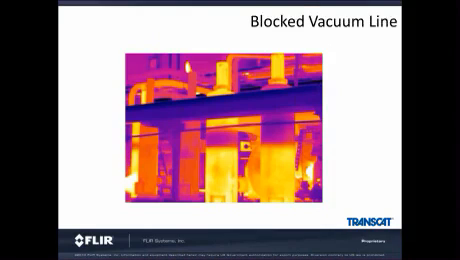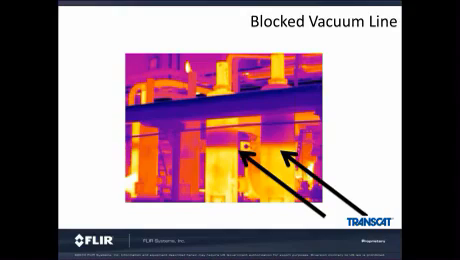Here's a unique picture of two problems on a vacuum line. The first one shows a nice cold band, indicating a blockage from both top and bottom. We can see that as the vacuum is all yellow and there's this nice purple band right in the middle. The one right next to it has a nice band across the top of the vacuum line, so that appears to have a blockage at the bottom. Again, these are targets not usually associated with a thermal camera, but can greatly benefit from access to a thermal camera.